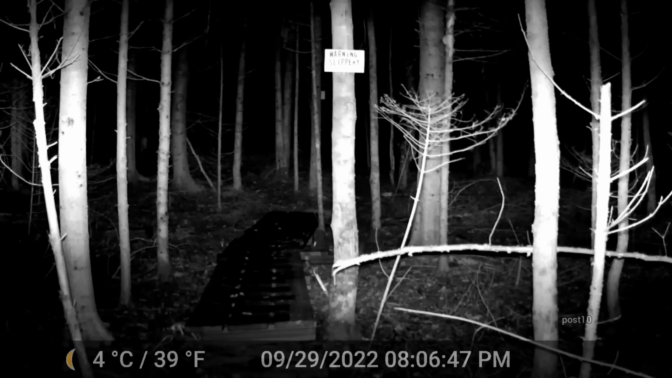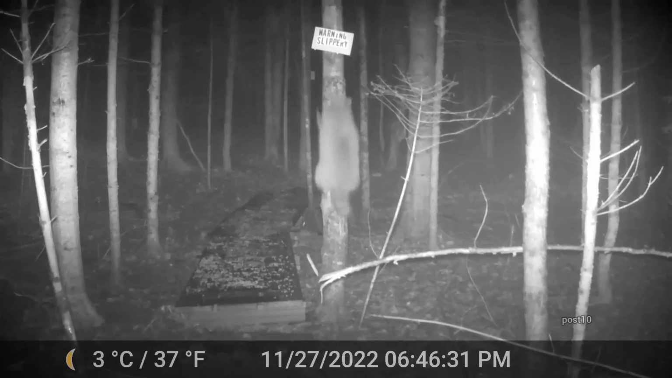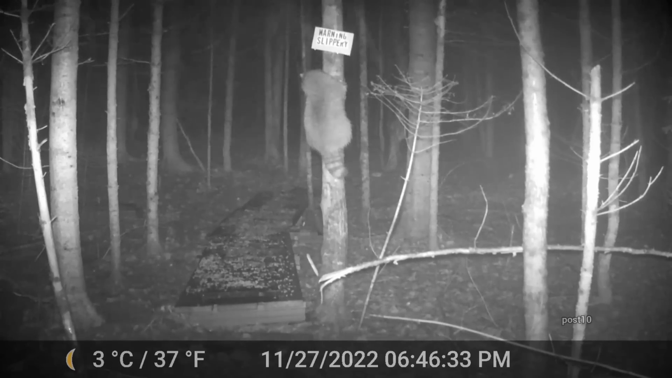Now this is a bunny rabbit about to jump up. Now I have seen bears at the same spot. And I have also seen a bobcat. Couldn't find it at the moment, those clips. But it is in the unedited version of this. This raccoon I thought was pretty cool, climbing up the tree during the snowstorm.